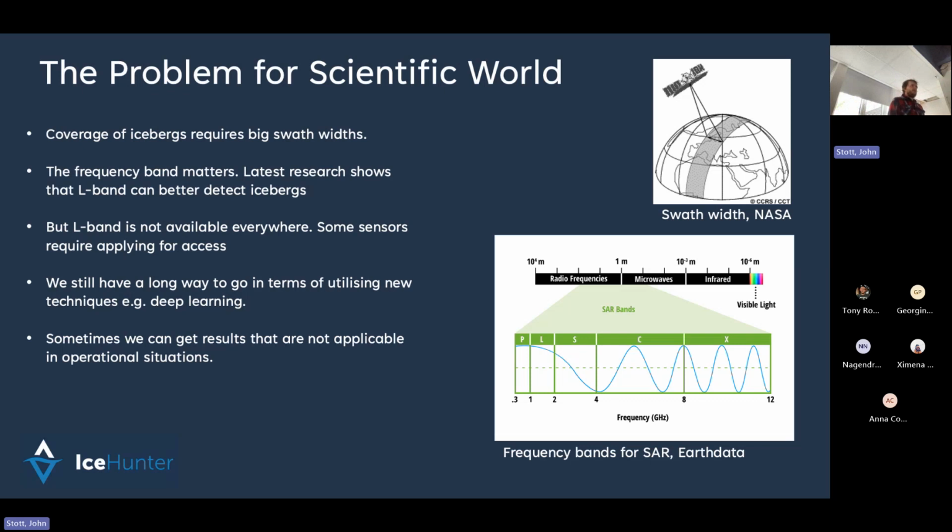However, we do have some satellites. One of them is delayed at the moment, NASA's NISAR. But that's due to launch whenever, we don't know when it's going to launch. But we still have a long way to go in terms of utilizing new techniques. So, for example, as you'll discover in this talk, nobody that we've spoken to so far uses artificial intelligence or deep learning techniques.